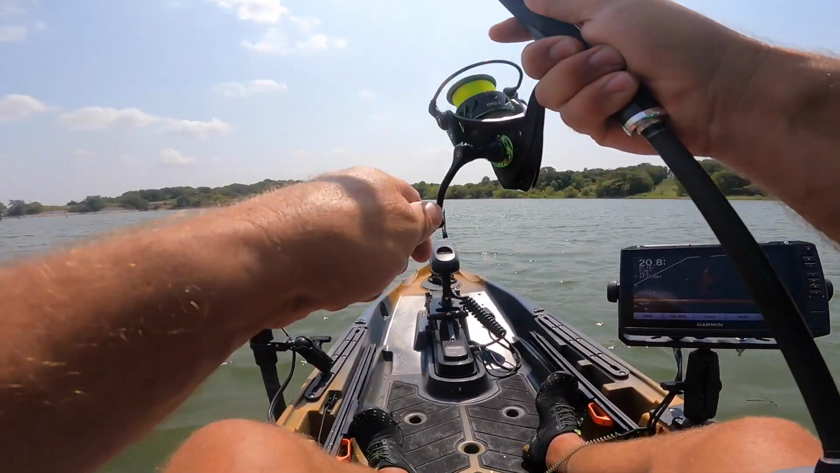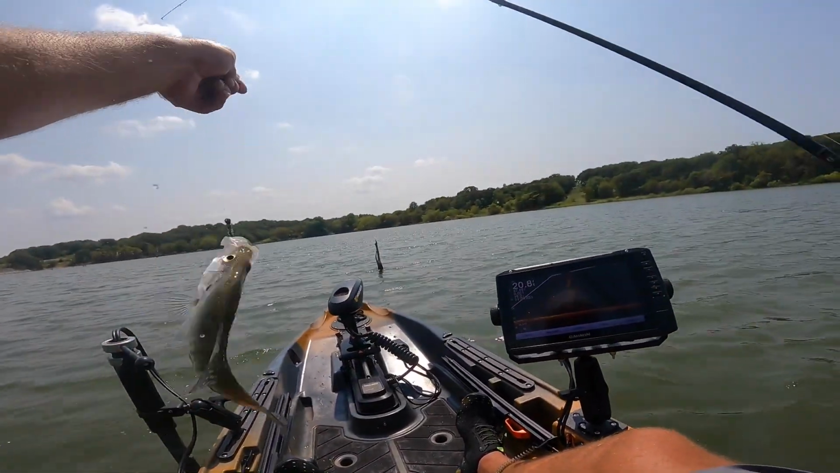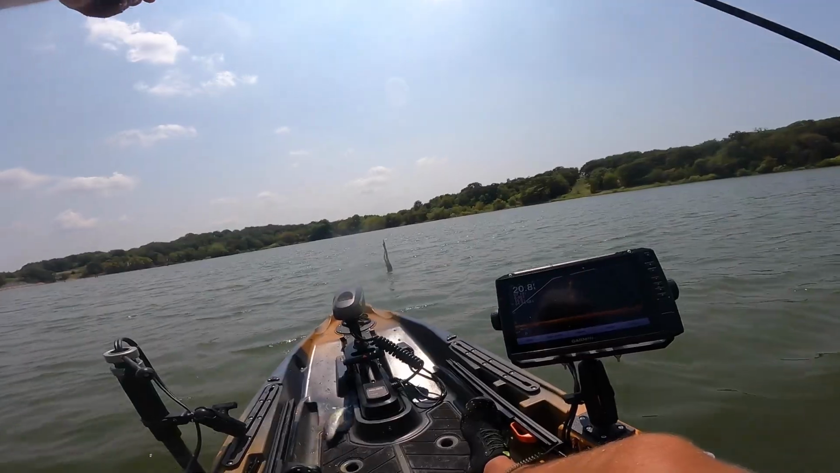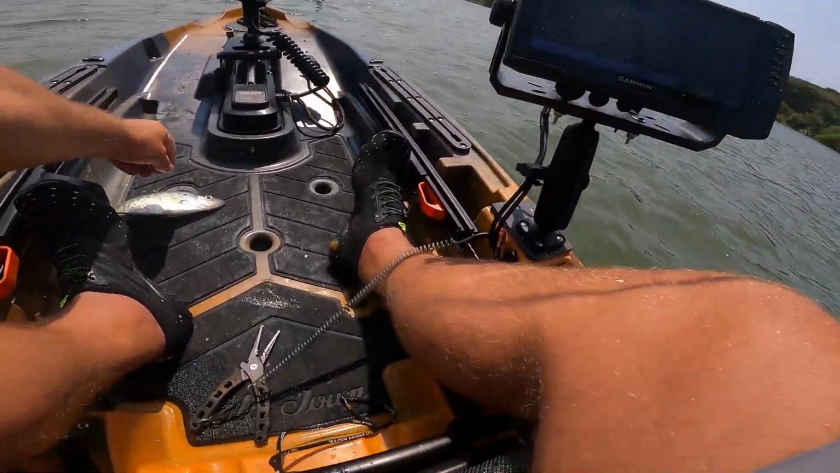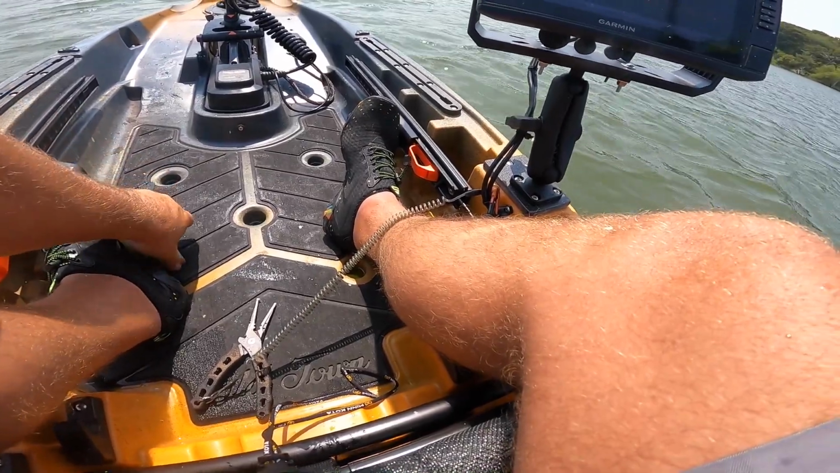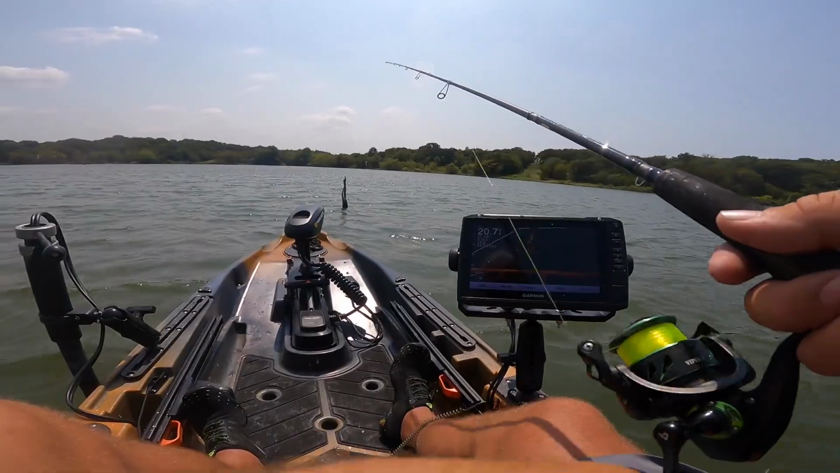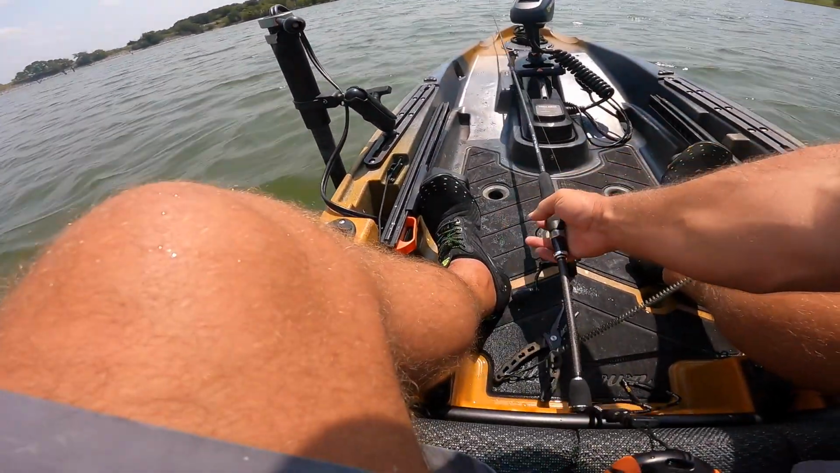Got one. Little guy. Well, not too bad. I say little guy, he's a keeper. Keepers aren't that little. Alright, looks like I've exhausted all my bigger fish off this pile. Let's go see what else we can find.